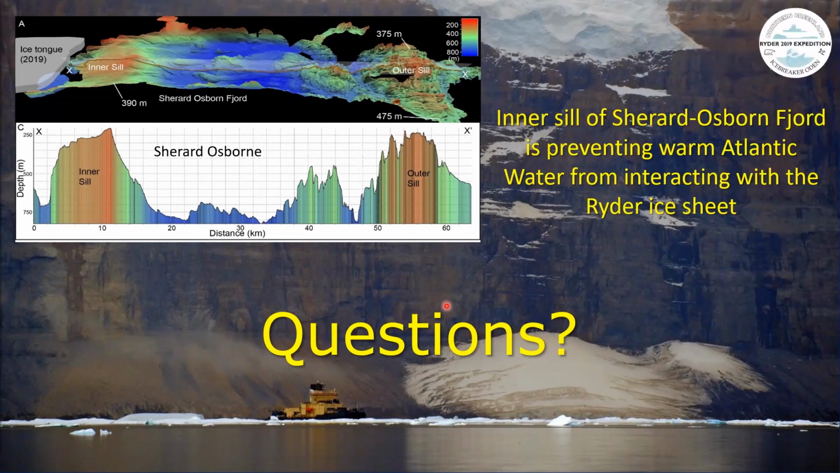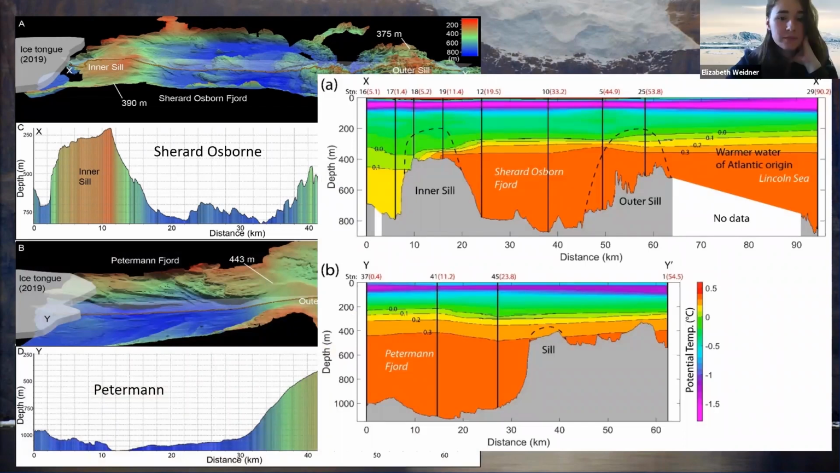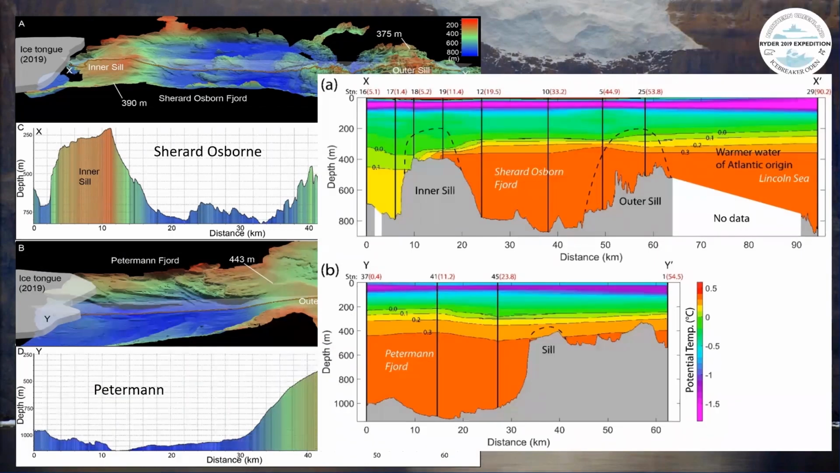So I have two questions. I wanted to start with one and then let someone else jump in, but could you go back to that very recent slide showing the sills and the water temperature profiles? This one? Yeah. So I'm just curious, in Petermann, it looks like the sill intersects with the 0.3 to 0.4 gradient, but there's a sill that's high enough to be blocking that.